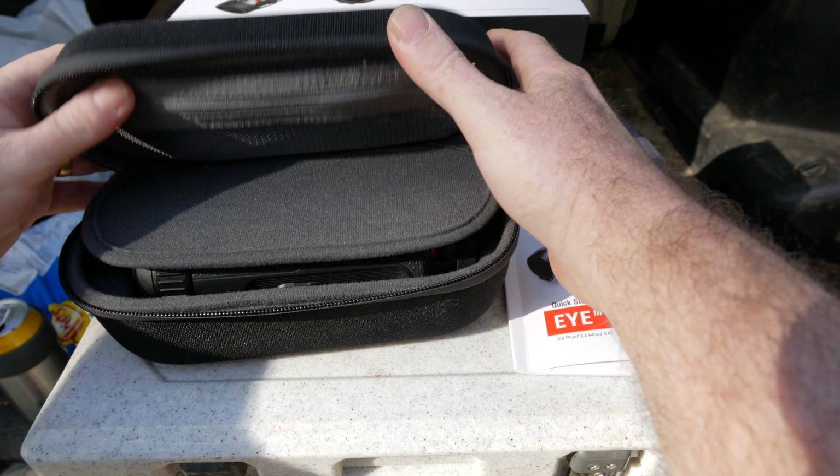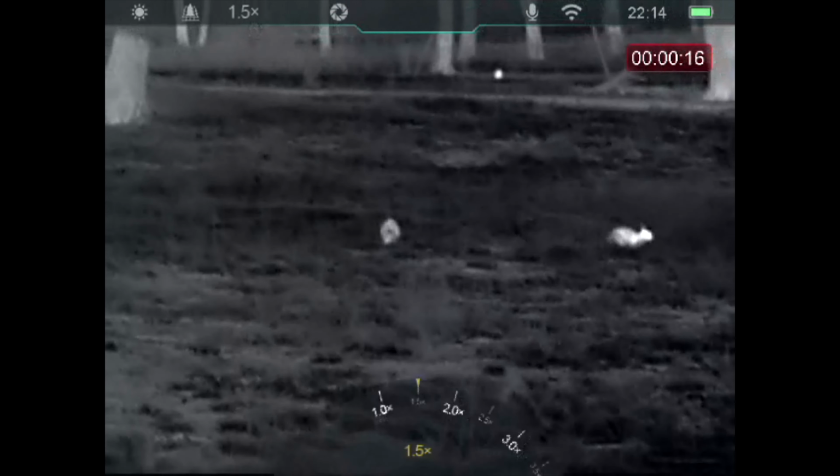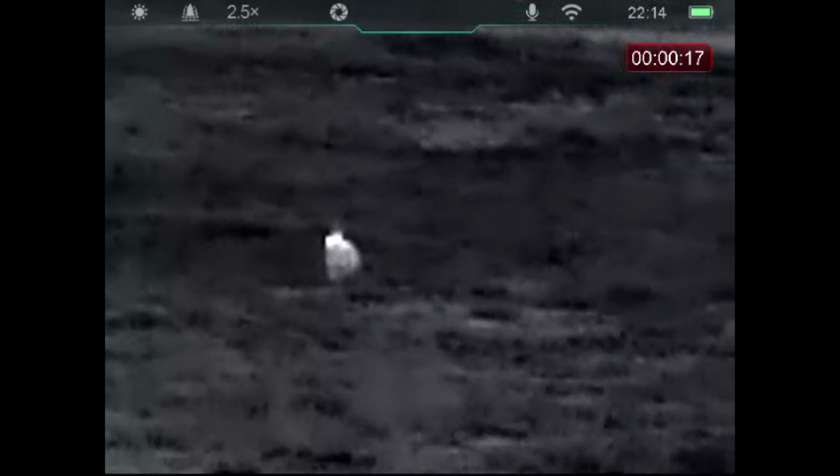Pros and cons. It's reasonably simple because there aren't really too many cons. The one that stands out to me a bit, I've noticed it on a couple of the other newer models now, is when you do the focus, it's very touchy. Most times when you find a distance you're looking at, if you're out at 50 metres to 300, 400 metres, once you set the focus, you're not really playing with it very much. But if you're looking at things closer, the focus is quite touchy.